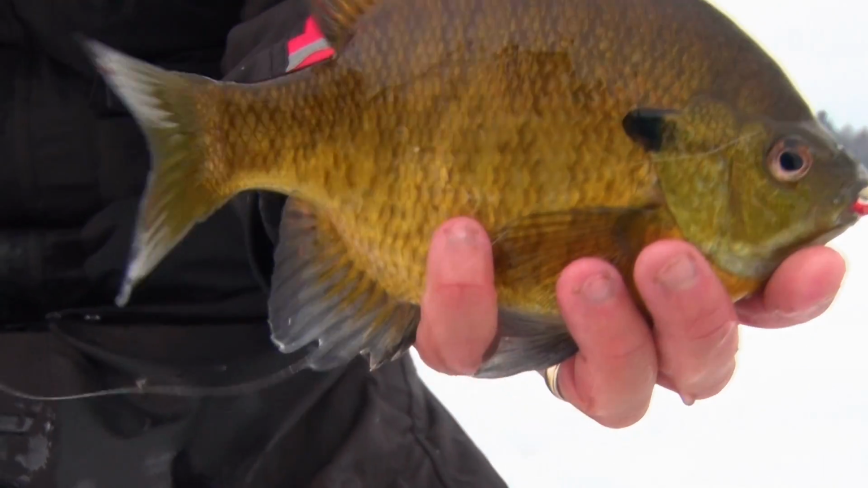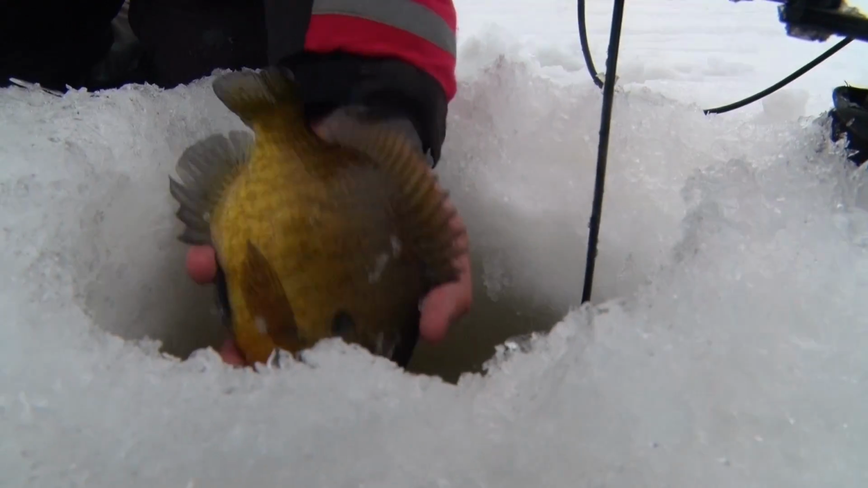It's really important to put these big bull bluegills back. I can't stress it enough. You know, these fish are becoming so rare.